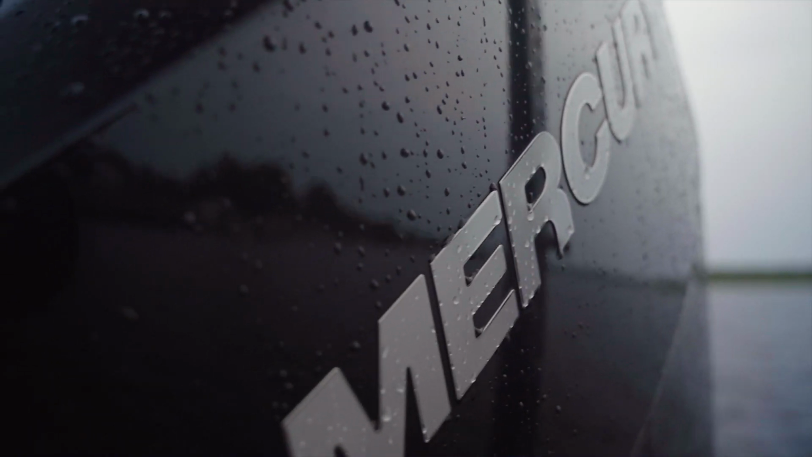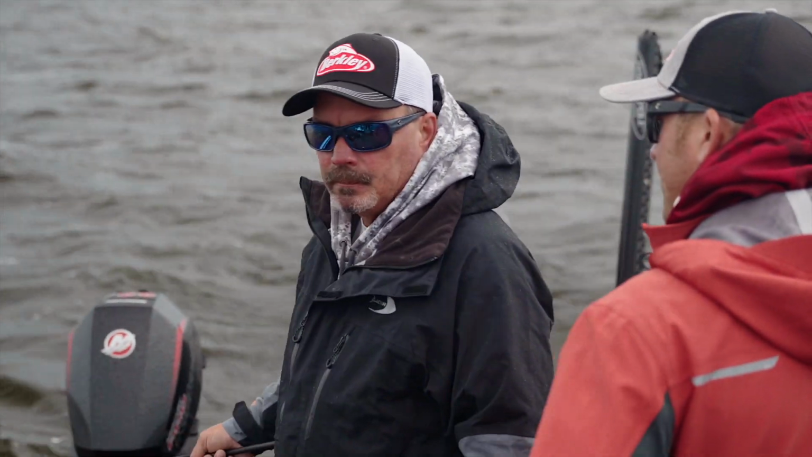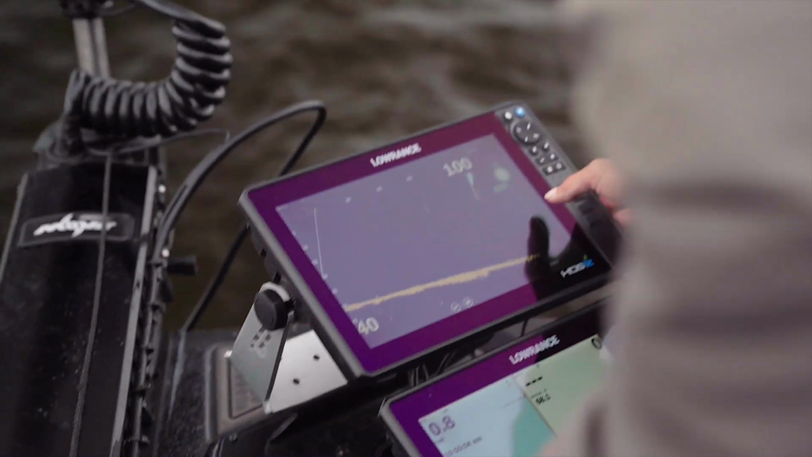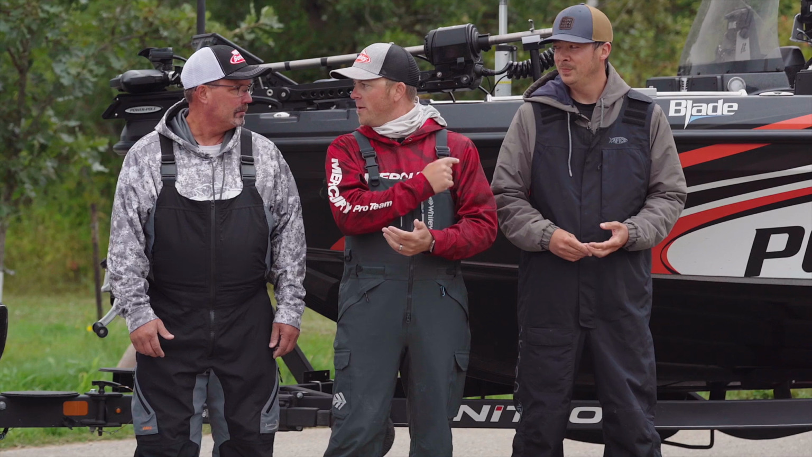Well, we came up here and you'll see I got two of my good buddies, Tom Huyhn and Brett King with me. About 58, 60 degree air temps right now. So we got a little bit of a cold front. We got some winds, so we're gonna be dealing with waves. But Kinger, I mean, we got this guy along with us.